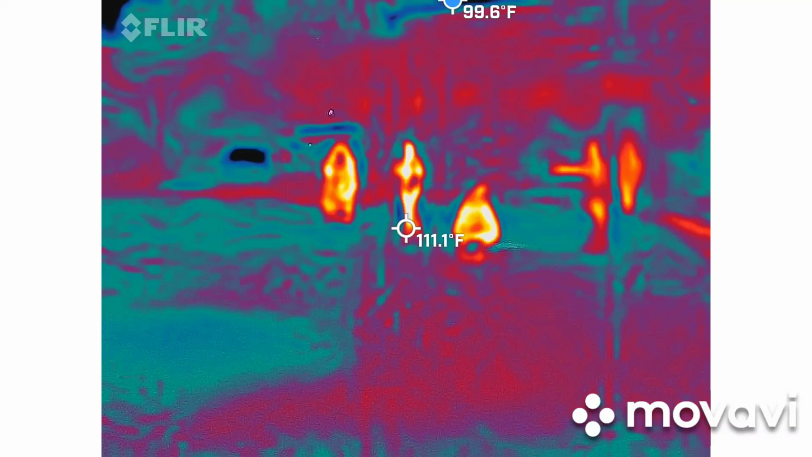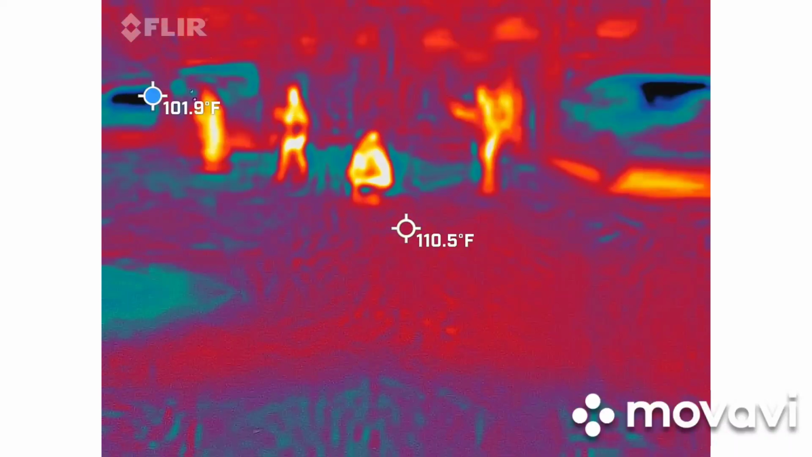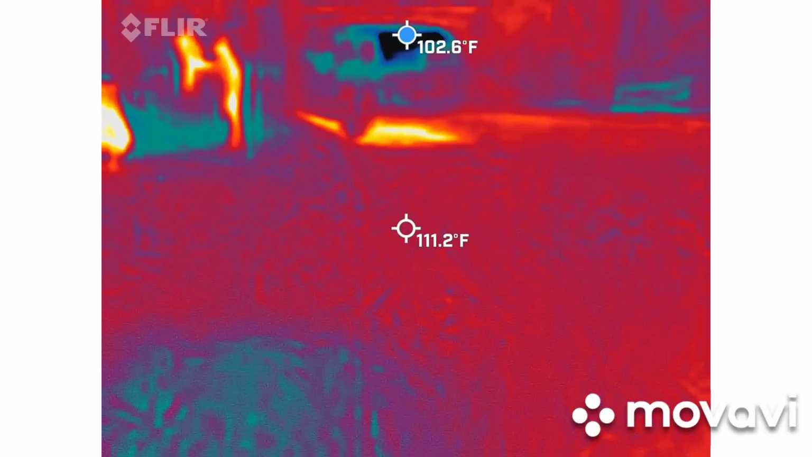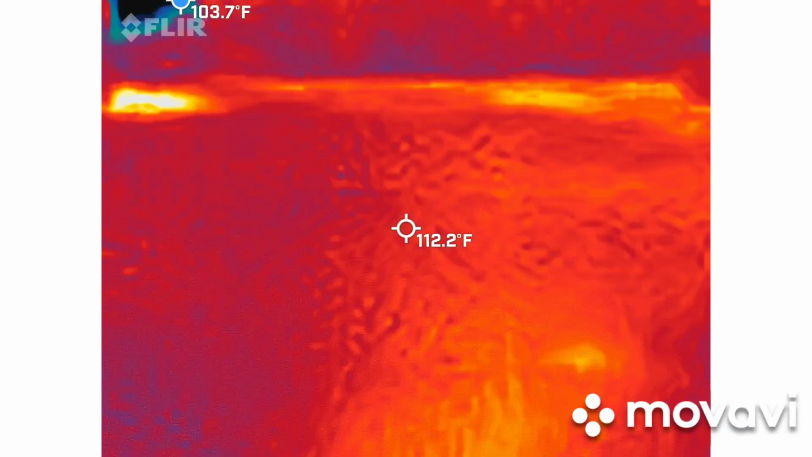So this is brand new. I've only had it for about 2 months. I have a couple of things that are questionable, but nothing that I can say is solid evidence yet. So hopefully, fingers crossed, we're going to be able to capture that.